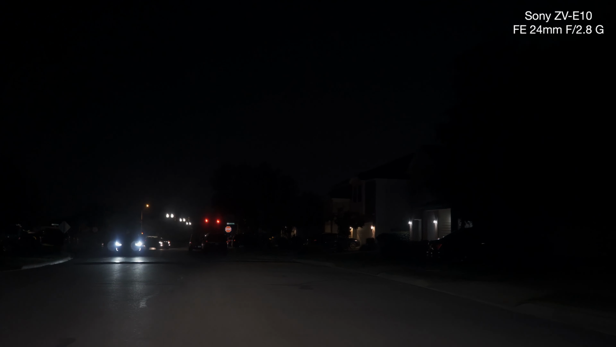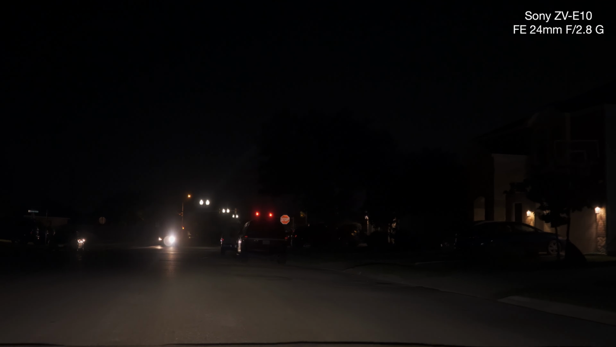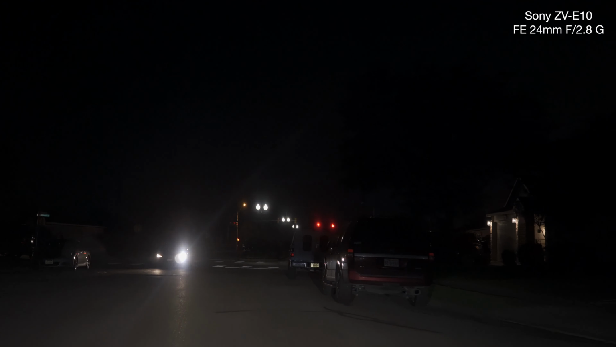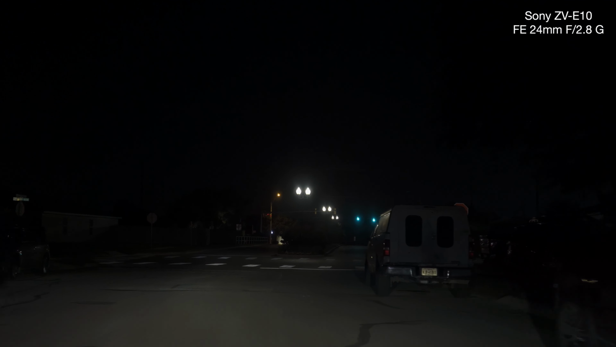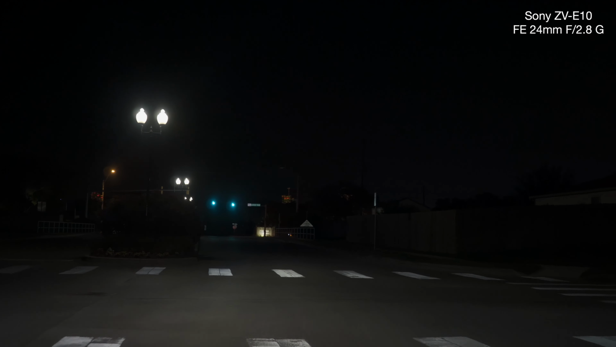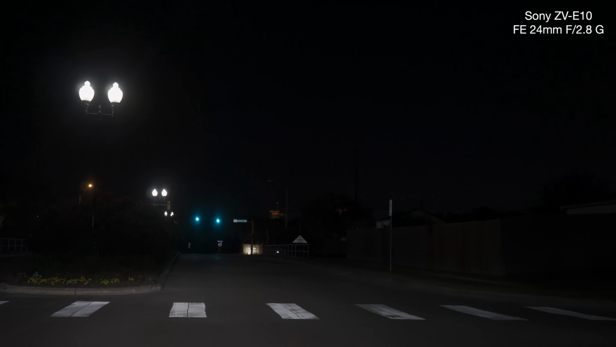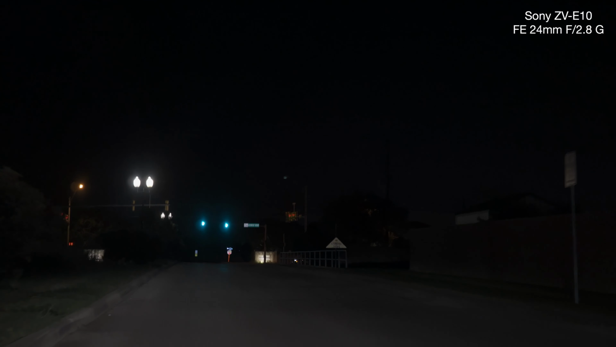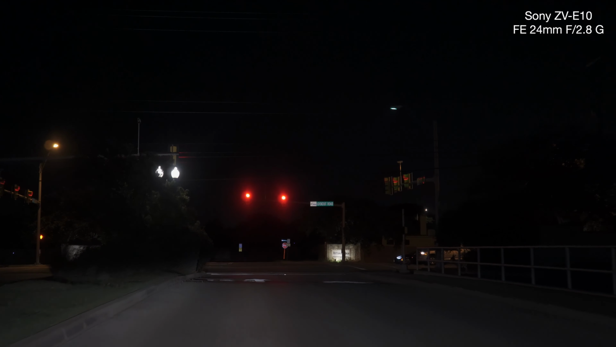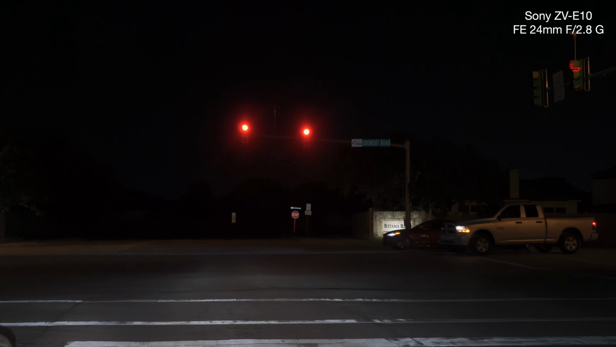Oh man. So have it at ISO 640. Okay, so the best thing to do is look at the lights. Can I deal with that?